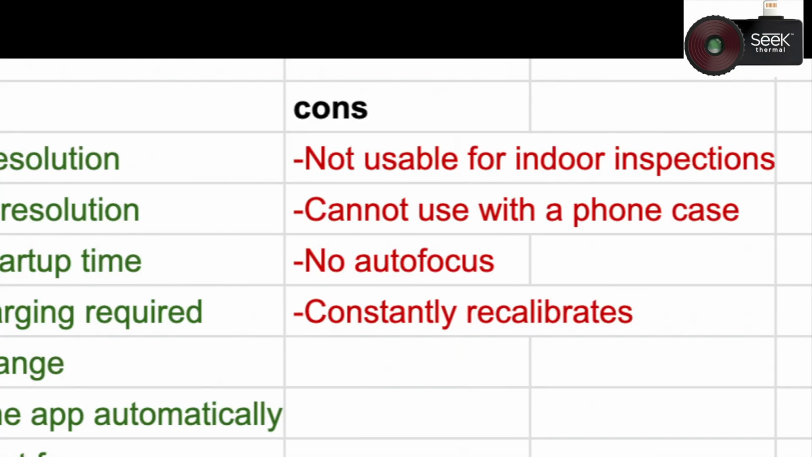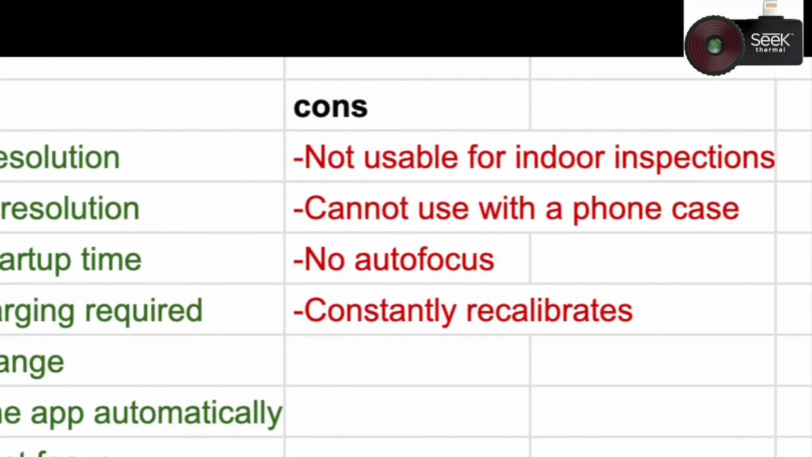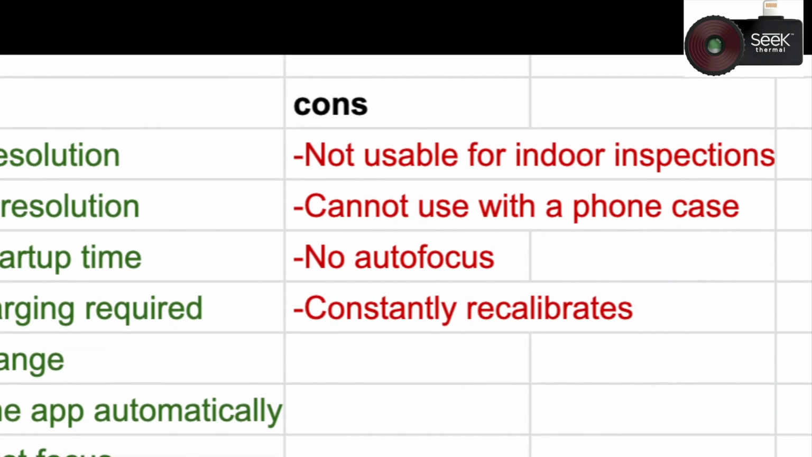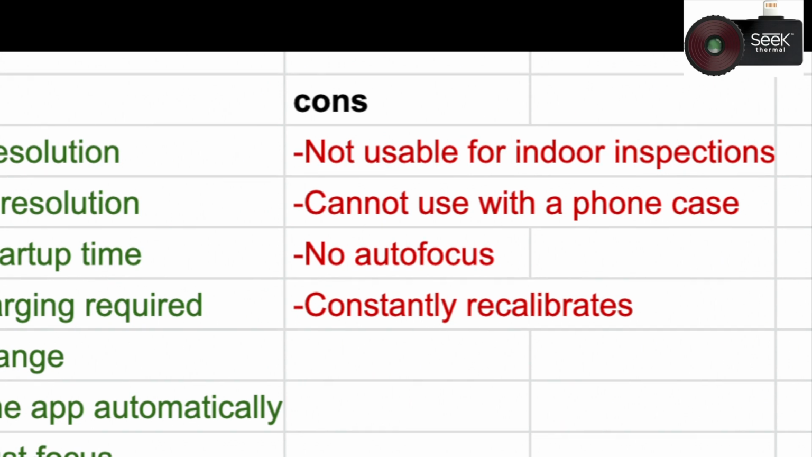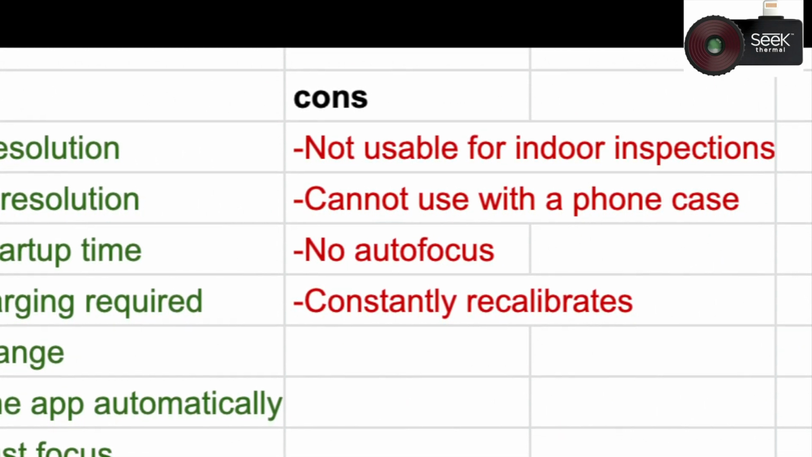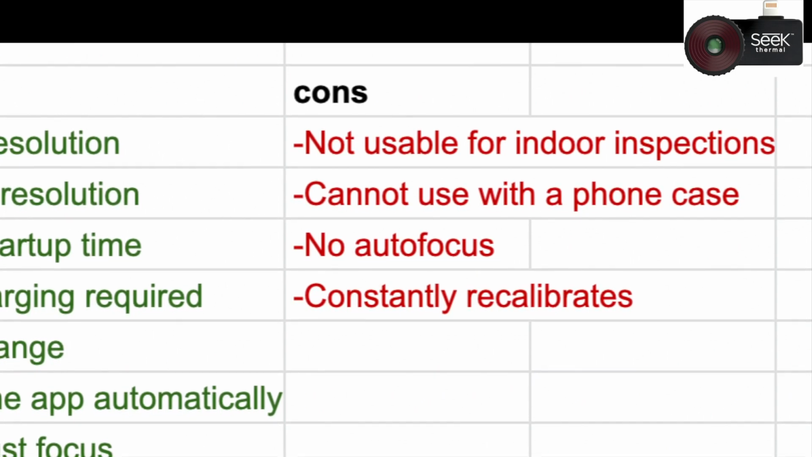As for the downsides of this camera, it's not usable for indoor inspections because of the longer focal length, so you can only record a smaller portion of whatever room or building that you're recording, so you have to have a long distance between you and the room or the walls to actually get a good sense of what's going on.